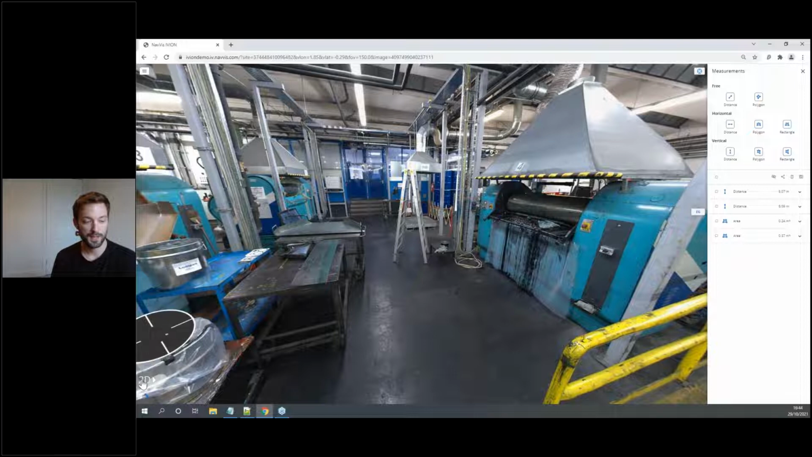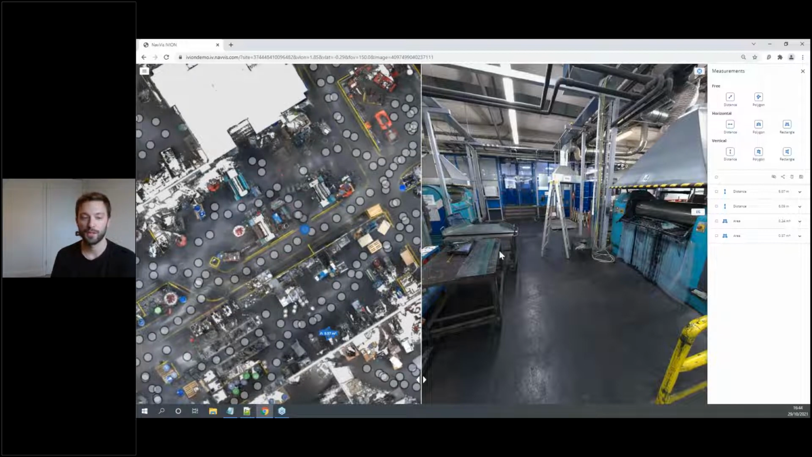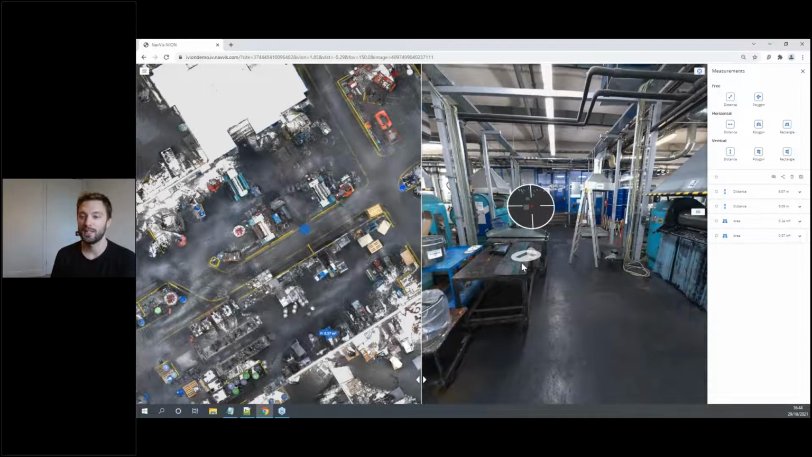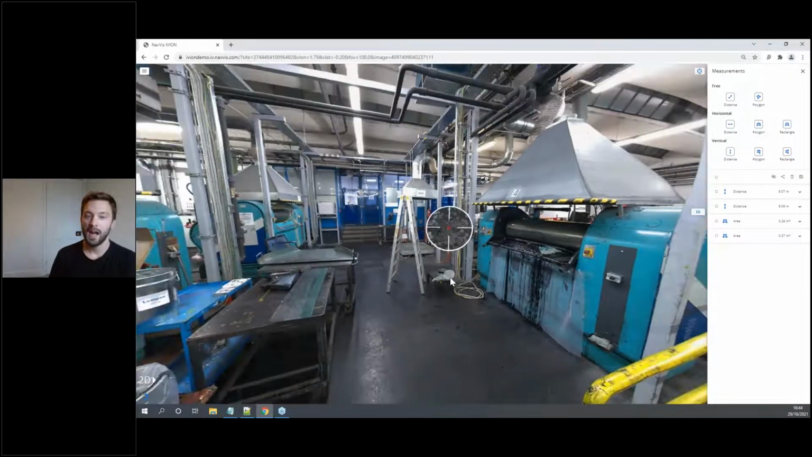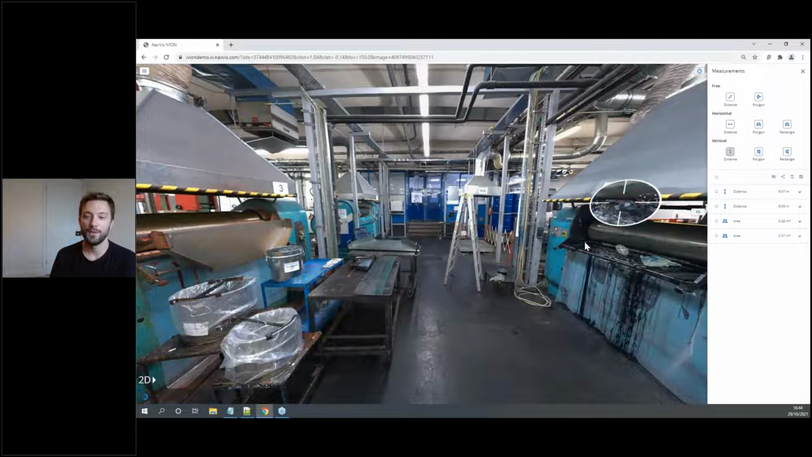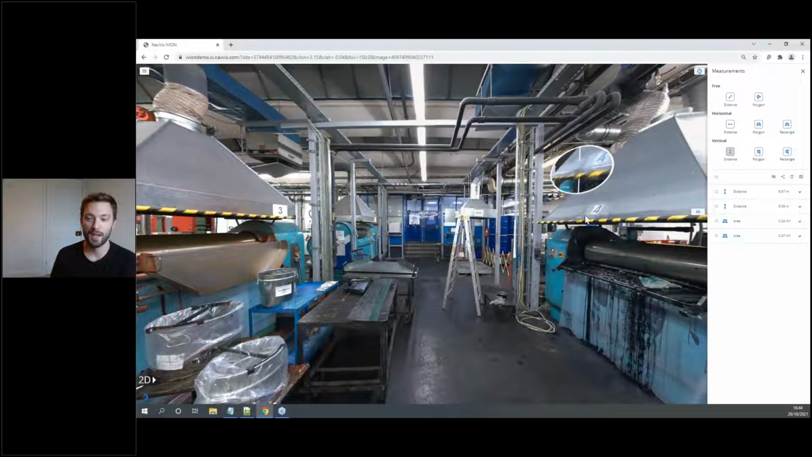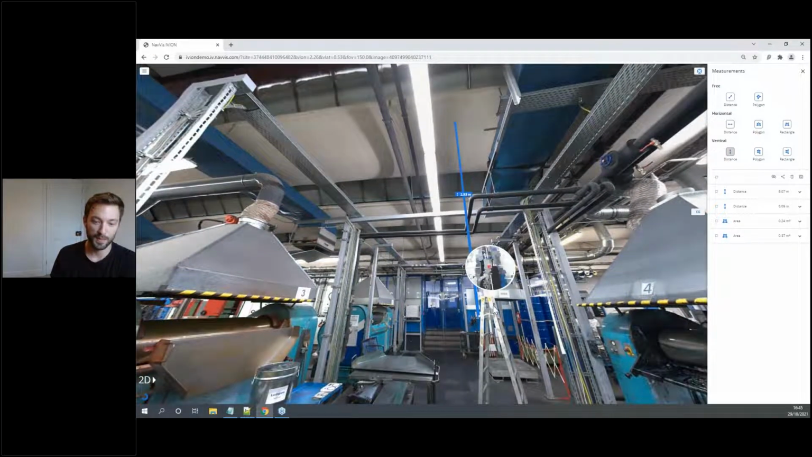Let me just drag this out here so you can see it in 2D as well. As I mentioned, we'll see the 2D maps, so we have an understanding of the exact orientation of where I'm looking. I can shrink that down and just focus on 3D. And I can take some quick measurements here. I can do freehand measurements, fixed horizontal and fixed vertical. I'll just do a simple fixed vertical measurement here. And in the zoomed in view, you can see straight away that we're zooming into the point cloud data, not the imagery, to take this measurement because it's going to be much more accurate from the point cloud data.